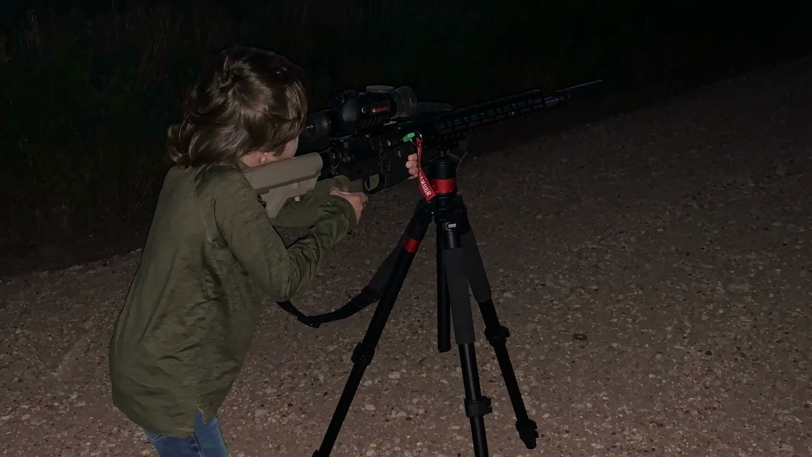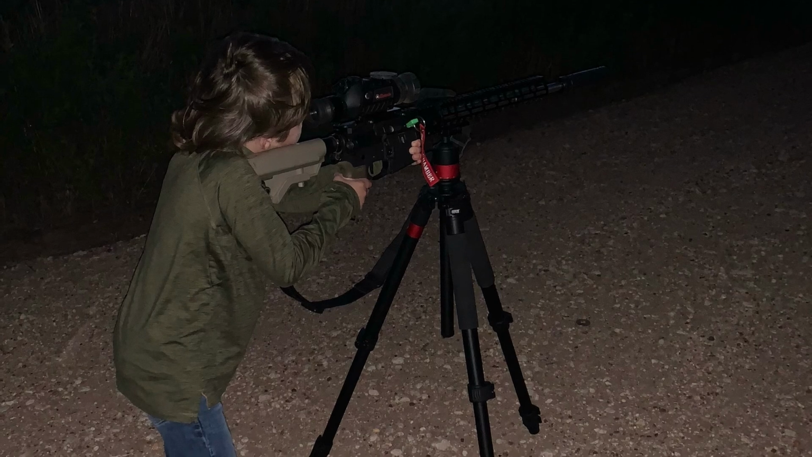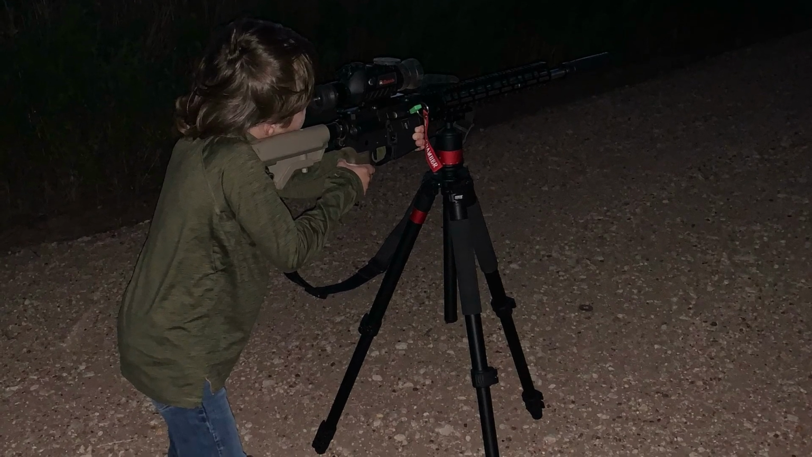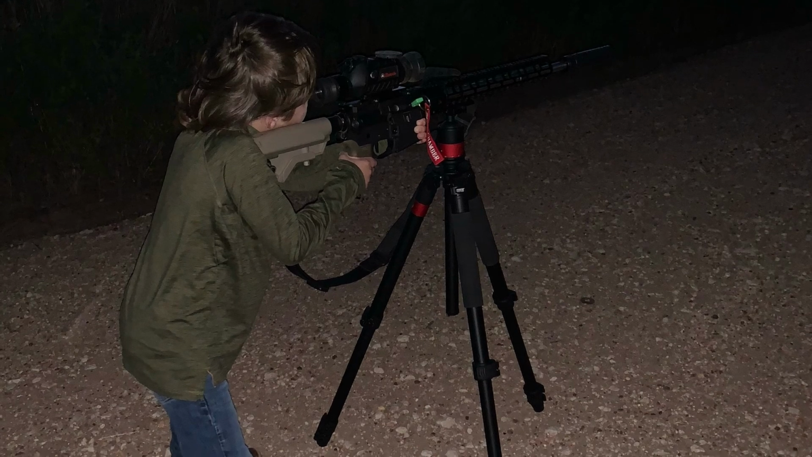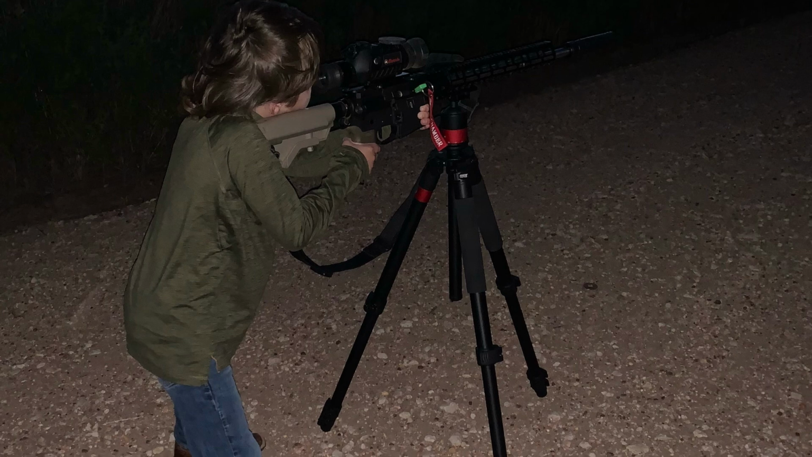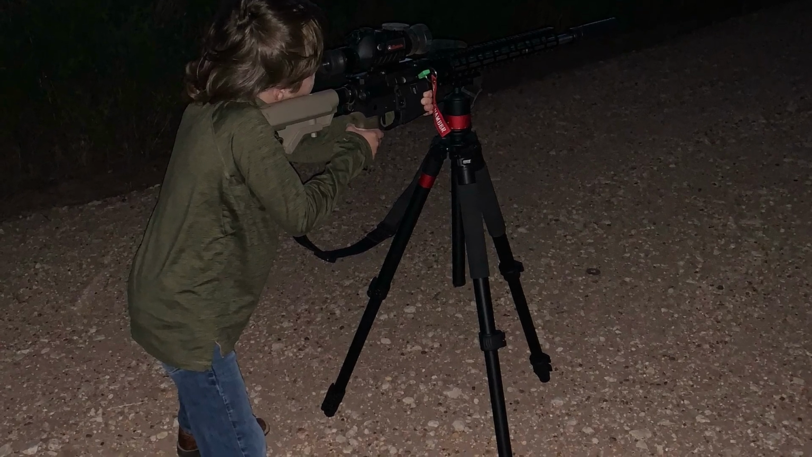Hello, friends. We were evacuated from Ruidoso, so we made our way to Texas, and I decided to take my firearms in case they burned down in the house. Got everything out of the safe, got all of our family out safely, got all of our important papers, and we bugged out to Roswell and then on to Texas.